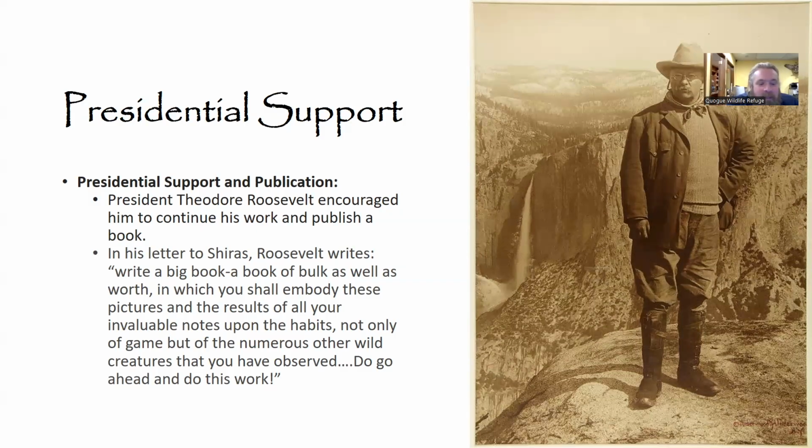And there's this one clip that I think is really very telling of how taken the president was with Shiras's work. And that quote was, "Write a big book, a book of bulk as well as of worth, in which you shall embody these pictures and the results of all your invaluable notes upon the habits, not only of game, but of the numerous other wild creatures that you have observed. Do go ahead and do this work," which must have been really an amazing feeling to get such accolades from the President of the United States.